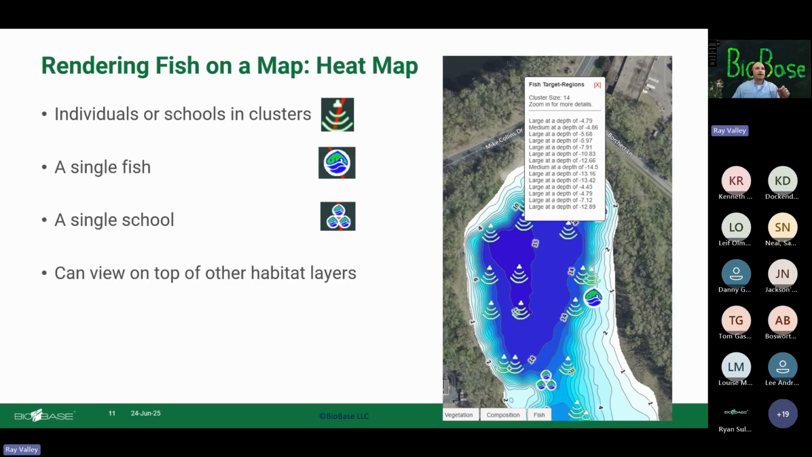We also have the individual fish detections, and we have them listed here. We have a decluttering algorithm in the UI, so as you zoom in, it will declutter and declutter. Sometimes there are so many fish that if you tried to render every pin, it would crash your browser. Where you see these little transducer icons, it has a list of those fish at the various depths.